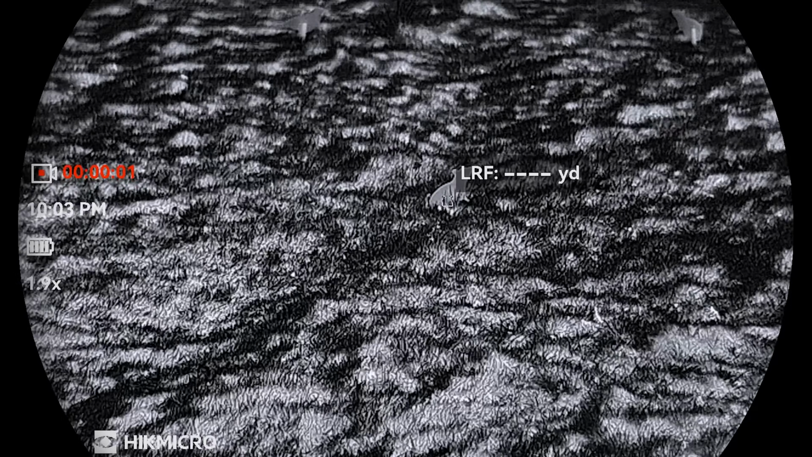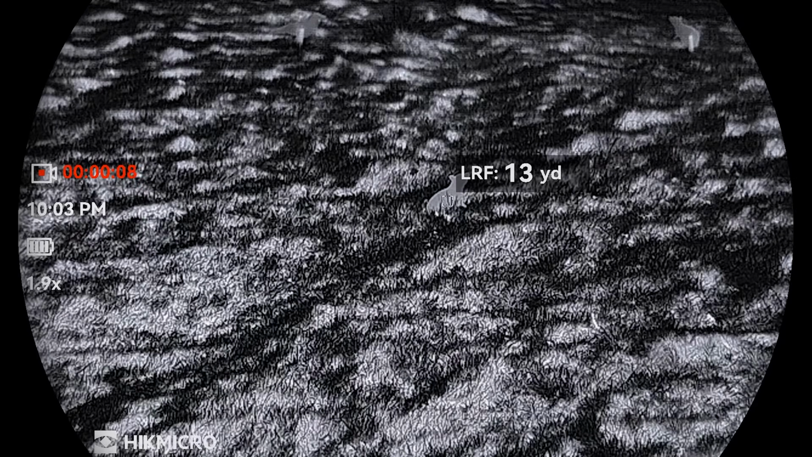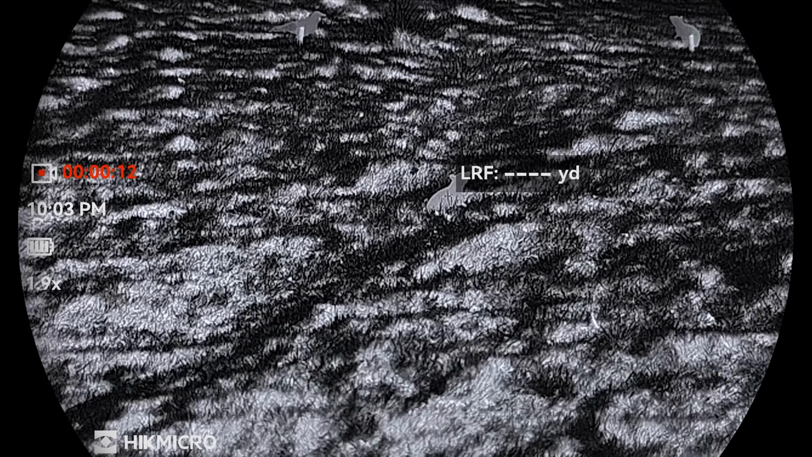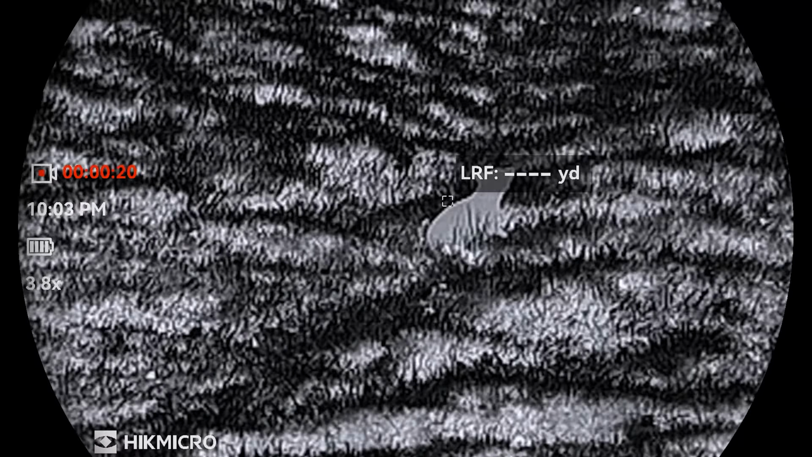So as you see, start recording there. I've got the LRF already primed, ready to go, and just pinging with that front arrow, 13 yards away. You see, blurry, focus. It's dead quick to get any image in focus. Zoom in is the back arrow, and I'm going to zoom right in on our rat there.